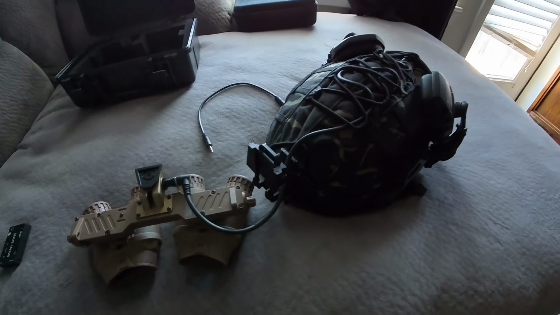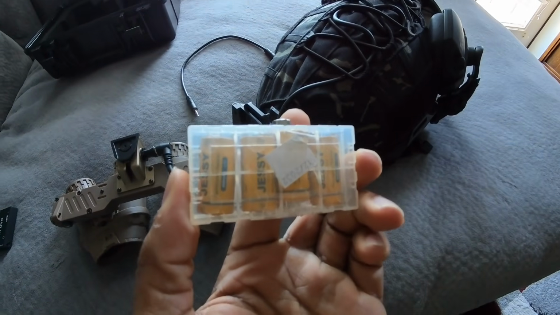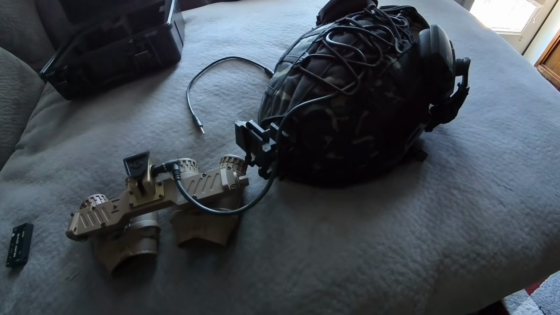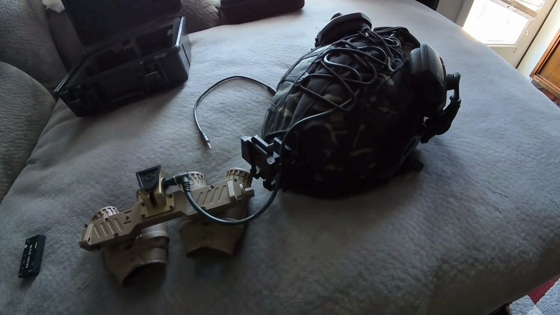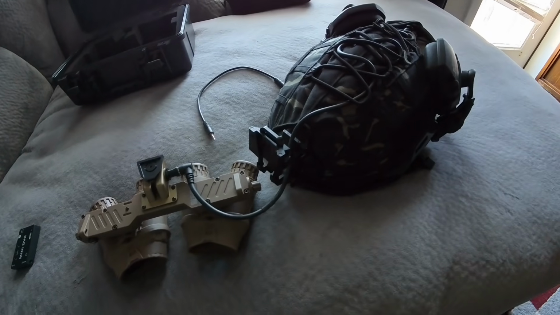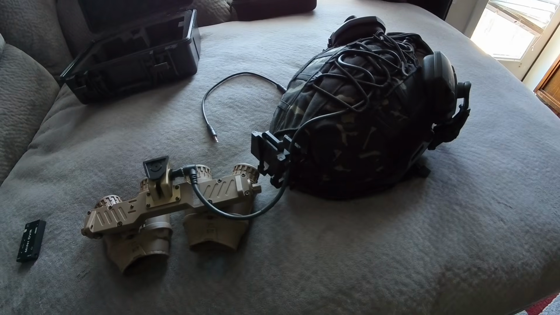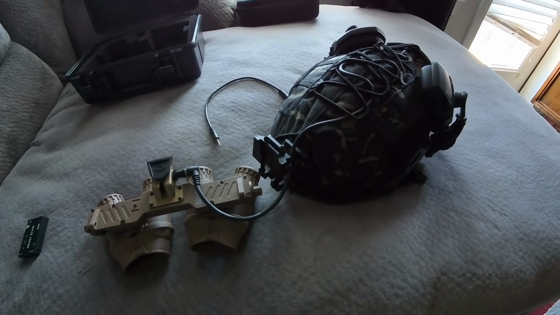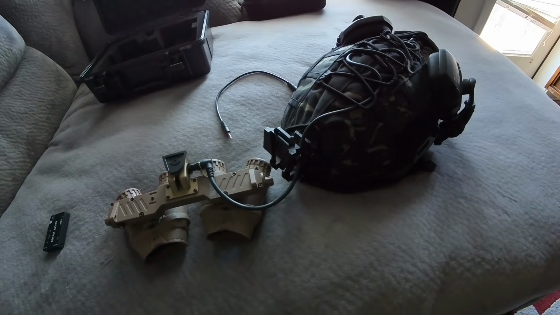I bought the exact batteries that they told me to get, and I asked about using the Surefire batteries, like many of the things that I have that run on CR123s. They didn't recommend it because it's supposed to be 3.7 volt, and the Surefires are not. So I got exactly what they told me to get, and it seems to work fine.